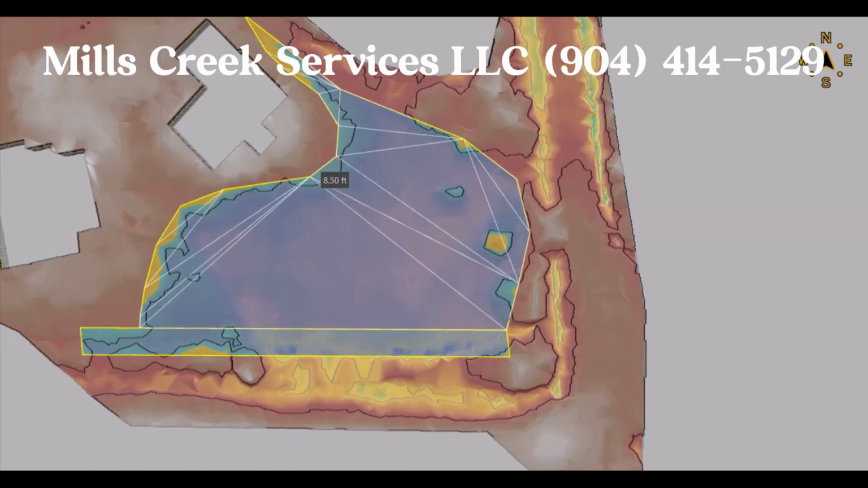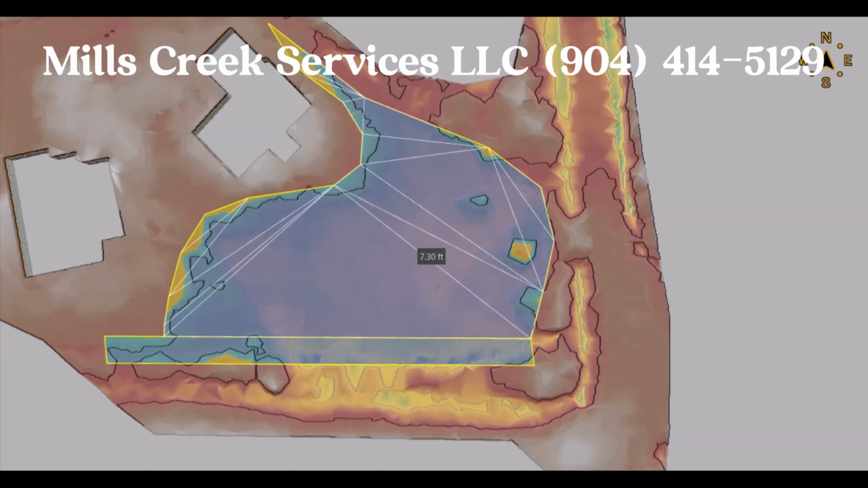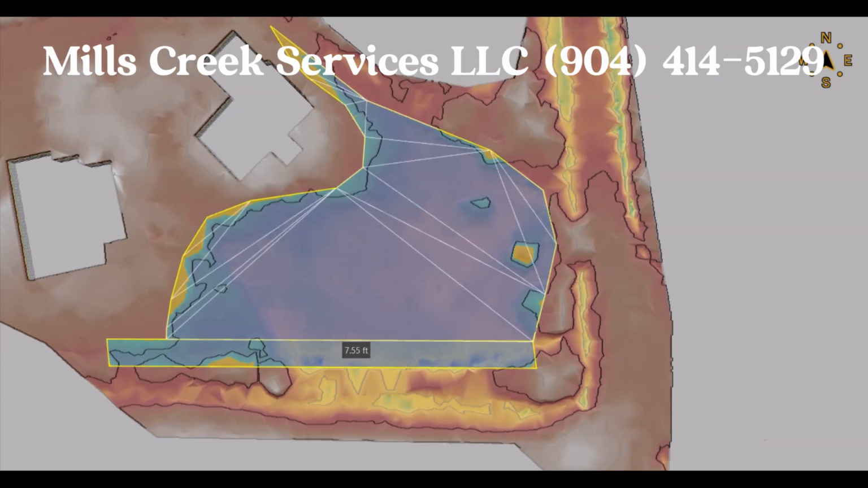We're going to tie into some of these higher elevations and grade away. This cut fill analysis tells us that in order to fill this up and have a slight slope away, we need 347 cubic yards. So we're able to calculate the combination of these two.